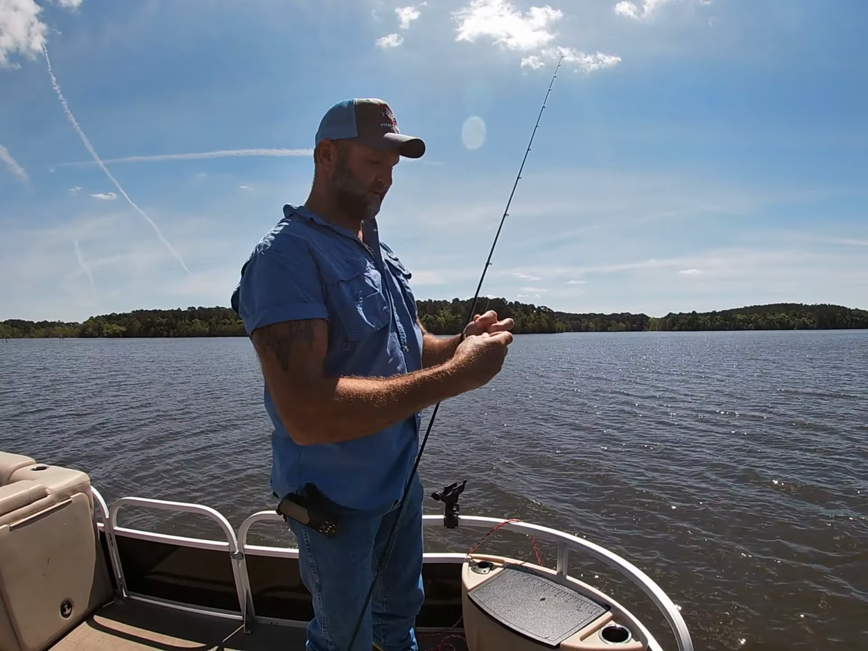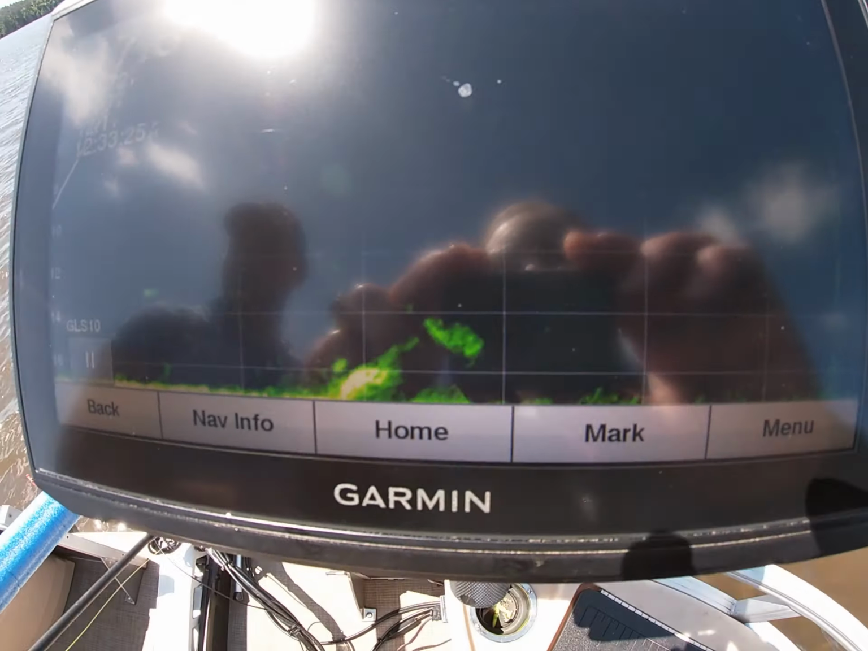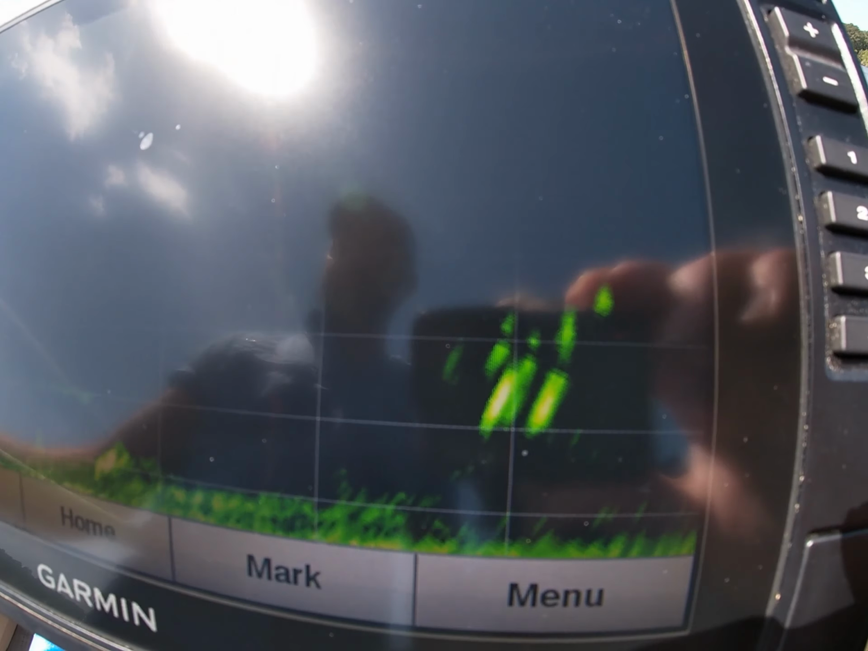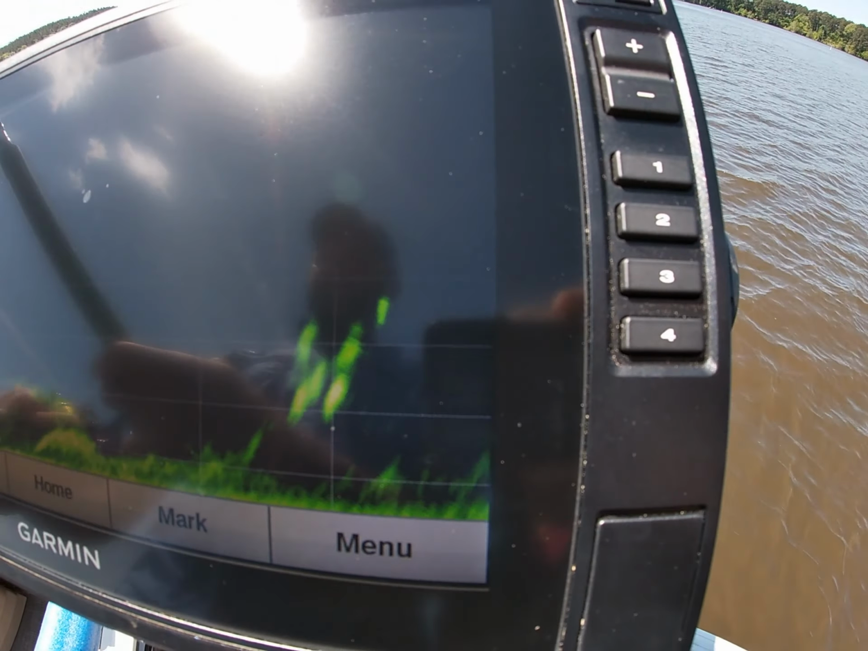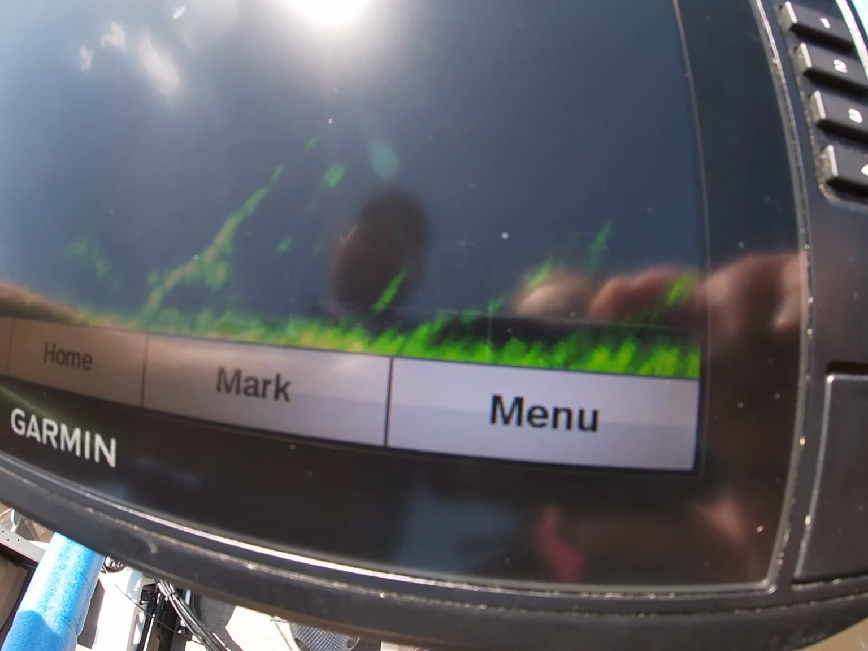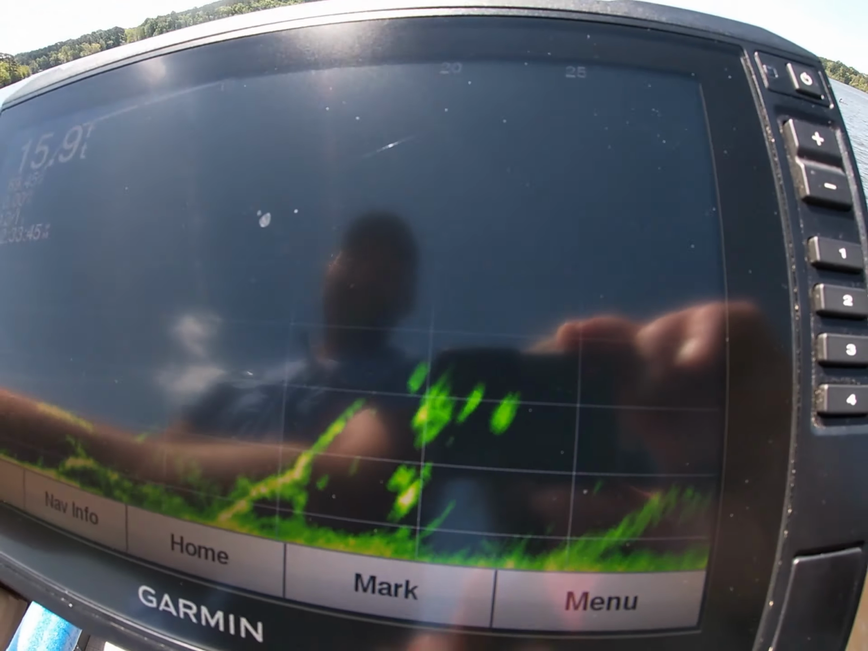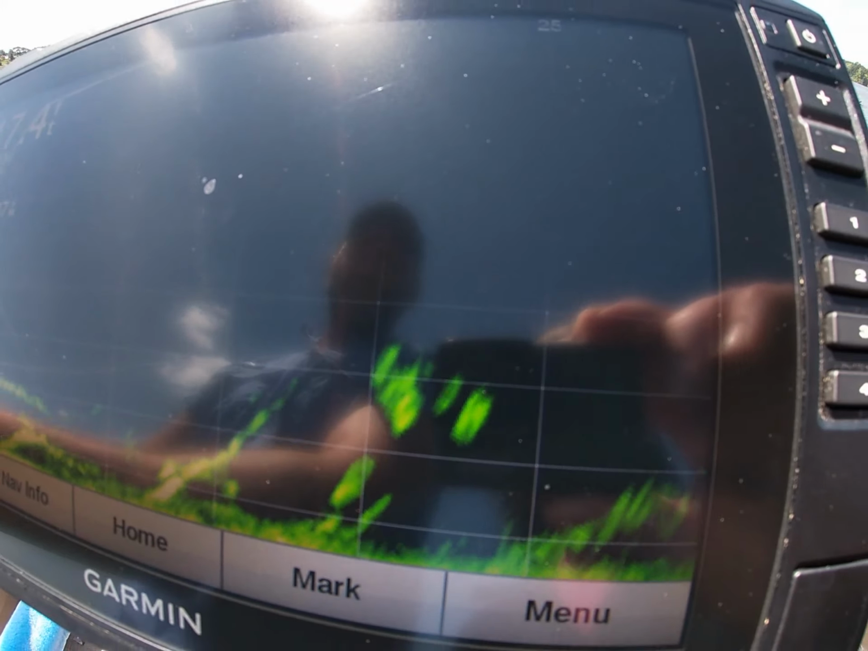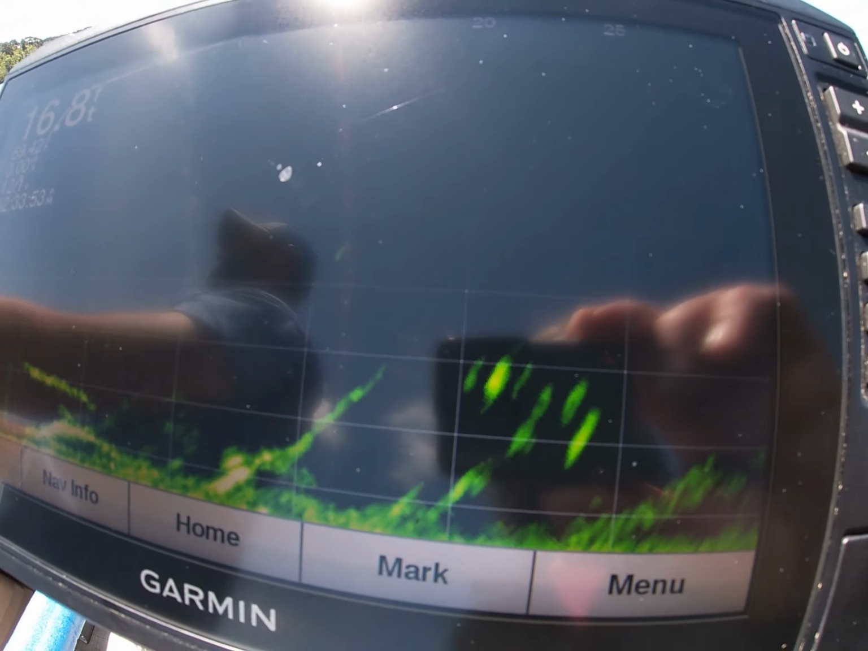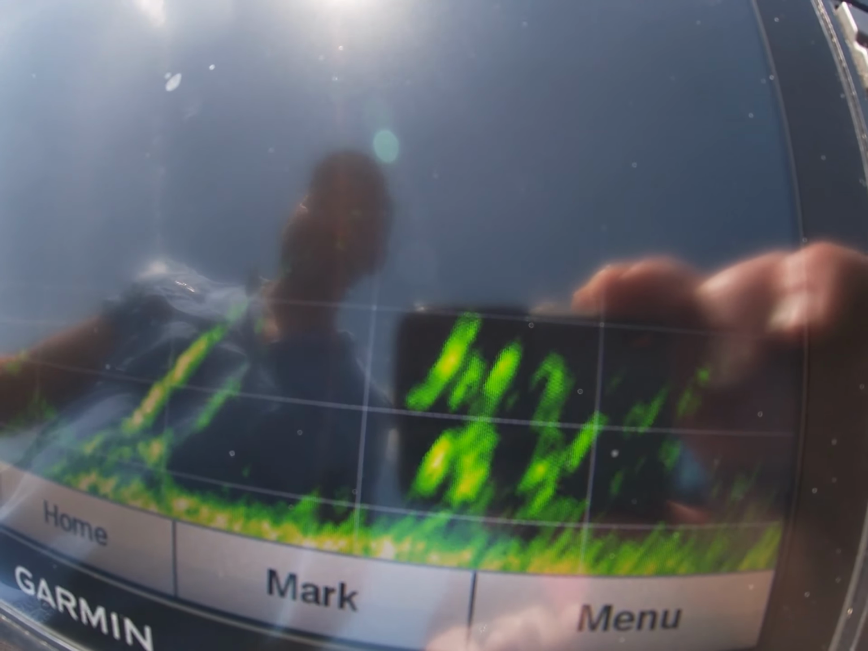Anyway, I'm gonna try to get one more before they take off on me, if they haven't already. The thing about schools that are suspended, they're constantly moving, so there they go right there. They're already kind of leaving me, so I'm going to chase them a little bit and try to pick one more off. Too far. I have to pitch at them. See how bad they're moving on us?